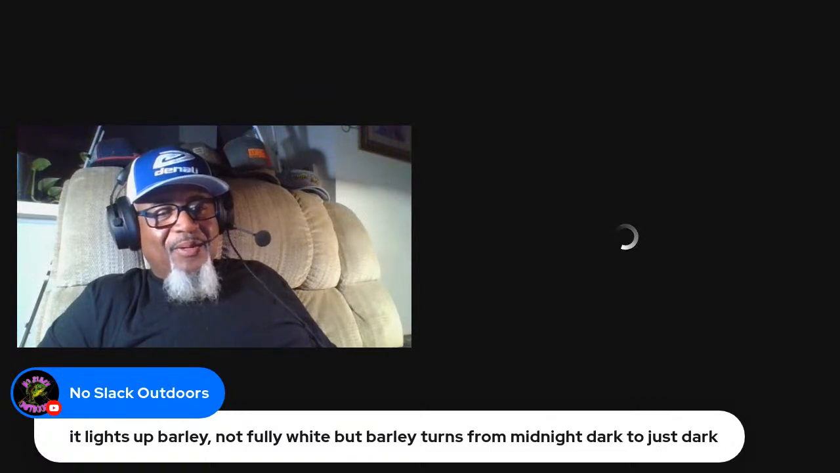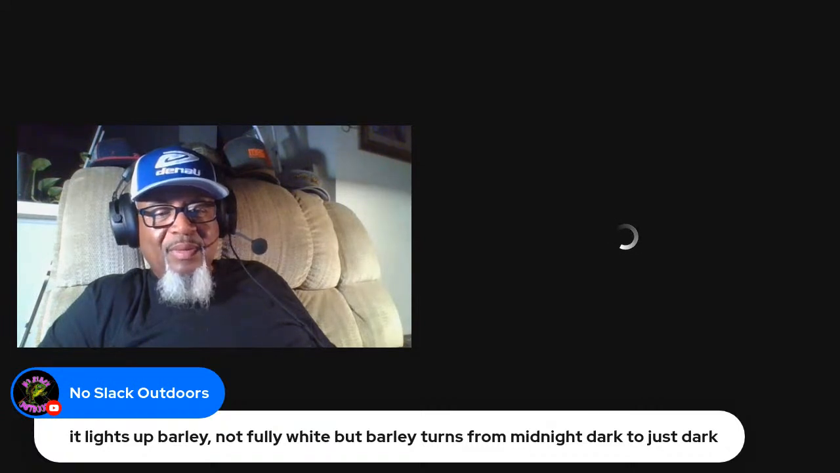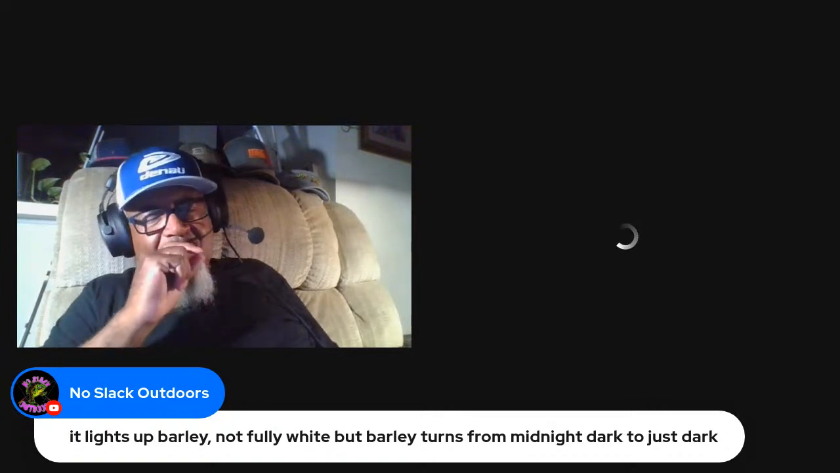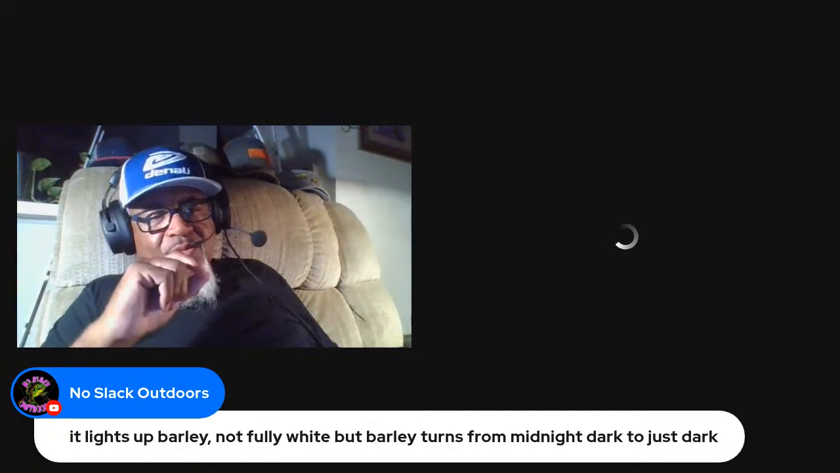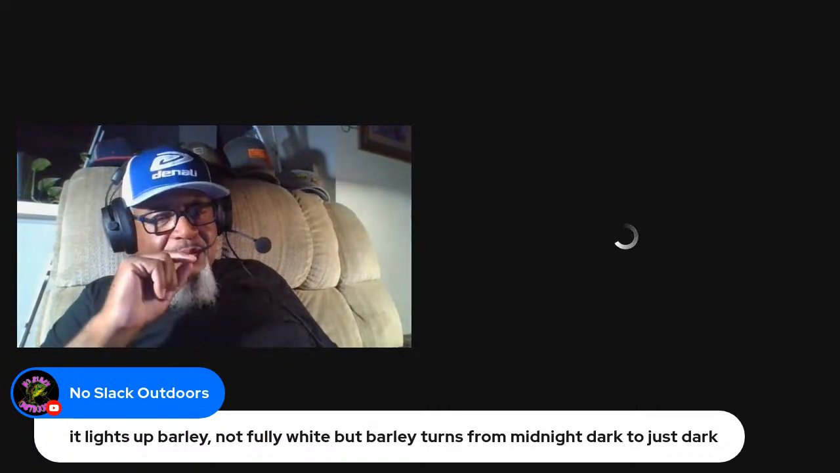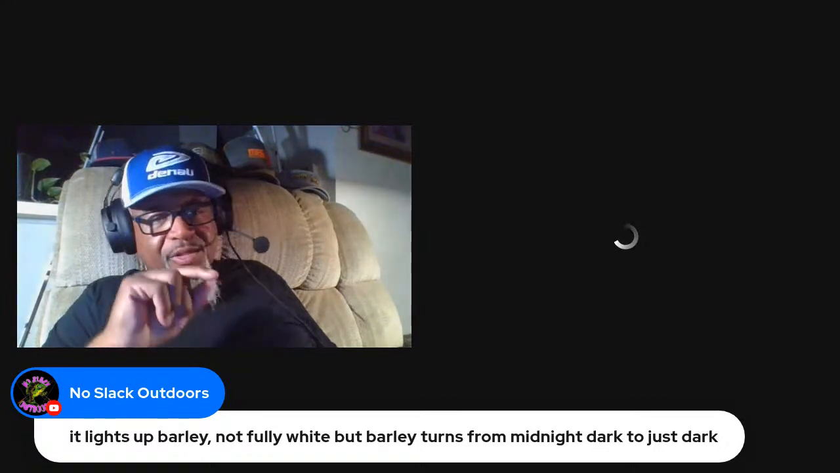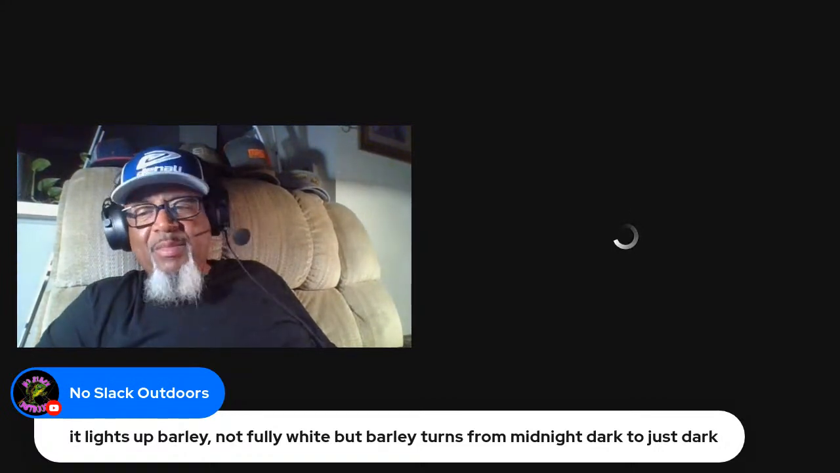No Slack says it lights up barely, not fully white, but barely turns from midnight dark to just dark. So if you go in your garage right now, power that unit up, and then just hit the power button. Don't hold it, just push it, and tell me what you get.